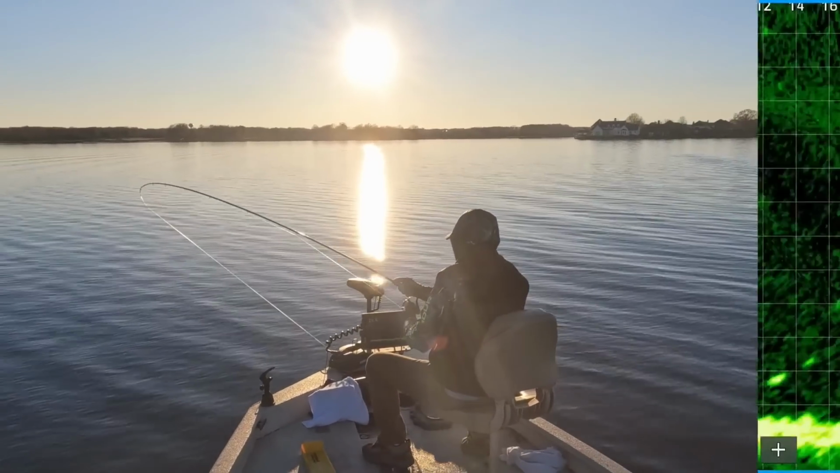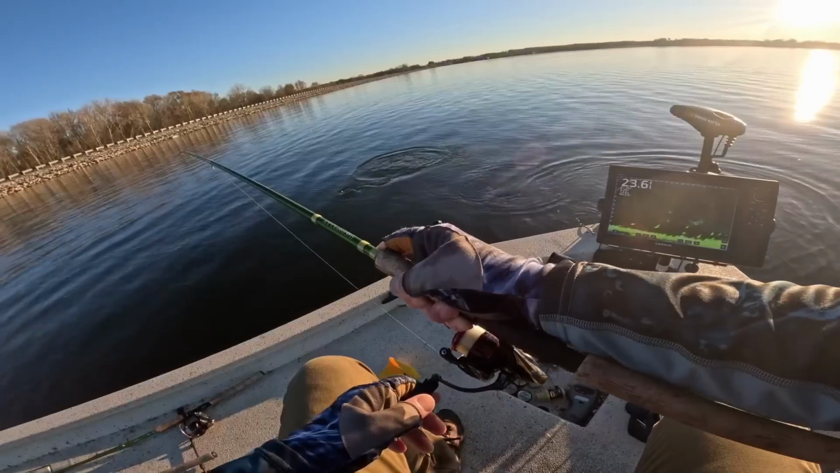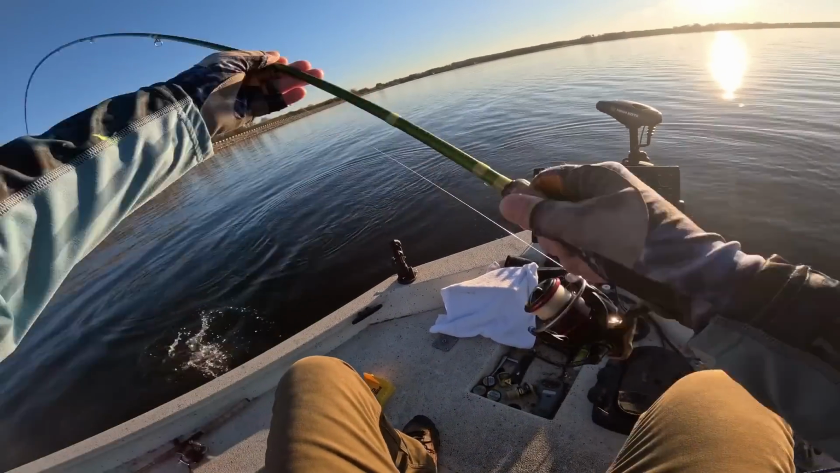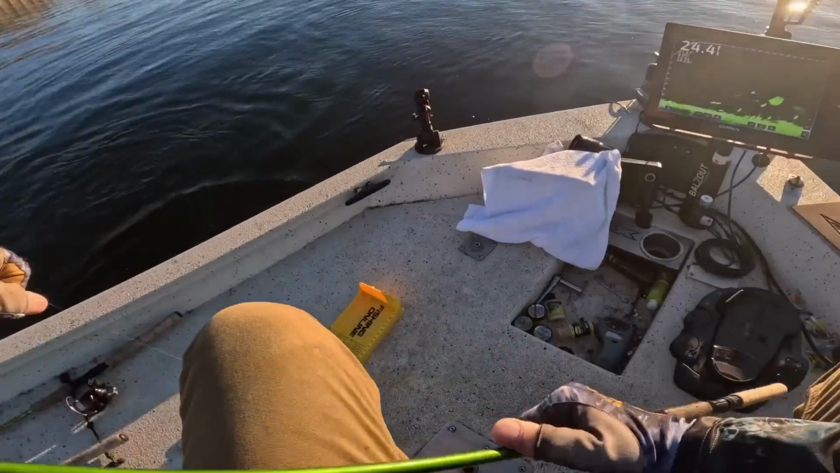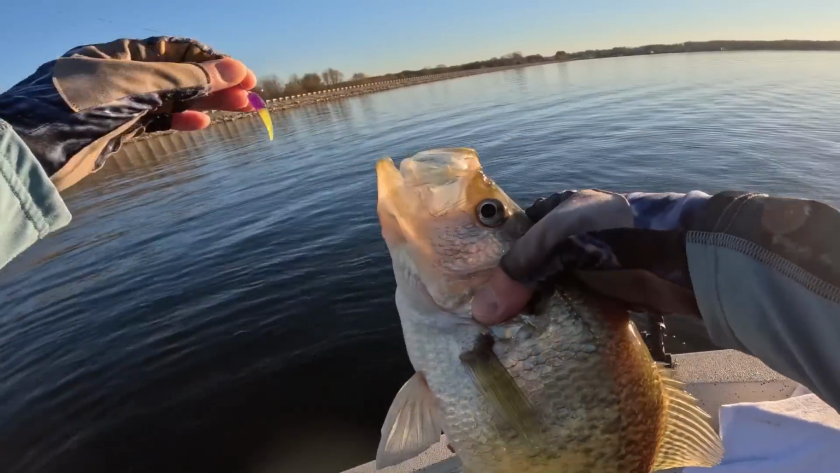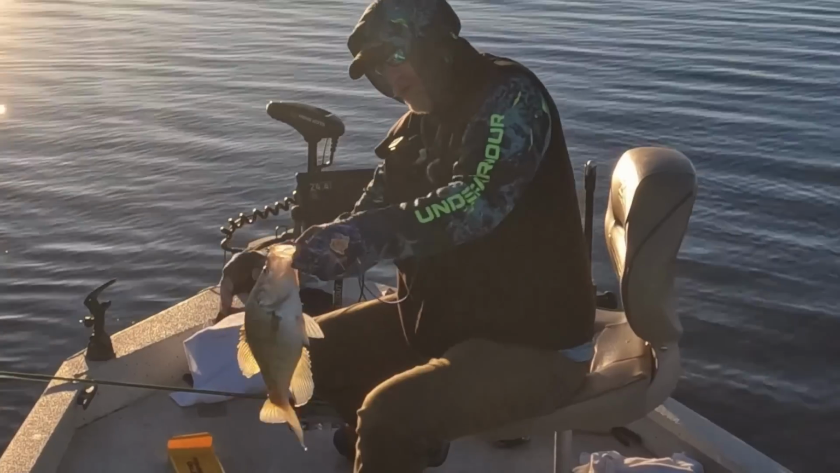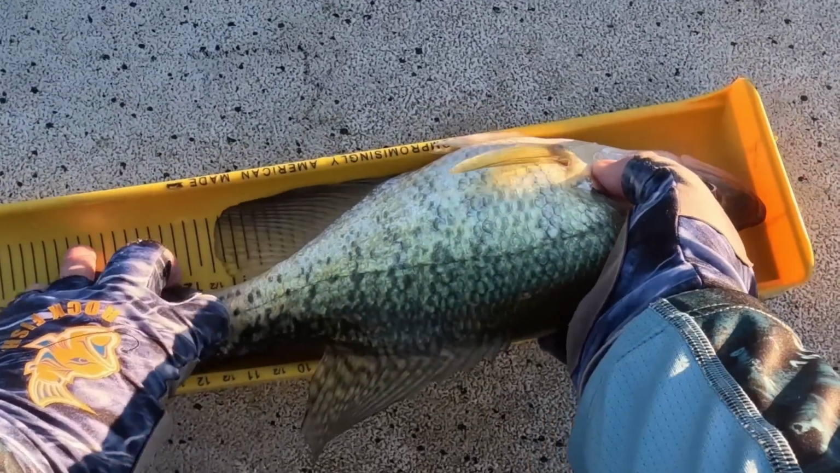Sucker's open water. Good night. He said, I don't want to get in that boat. Get in this boat. Come on, buddy. Oh my goodness, that is a white crappie and it is huge. I gotta measure this sucker. Man. Now this is a full-grown white crappie. Look at that sucker. My goodness.